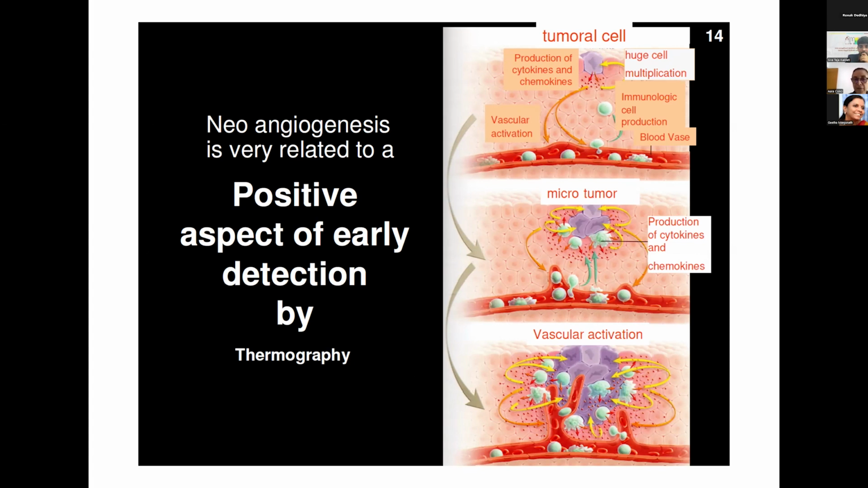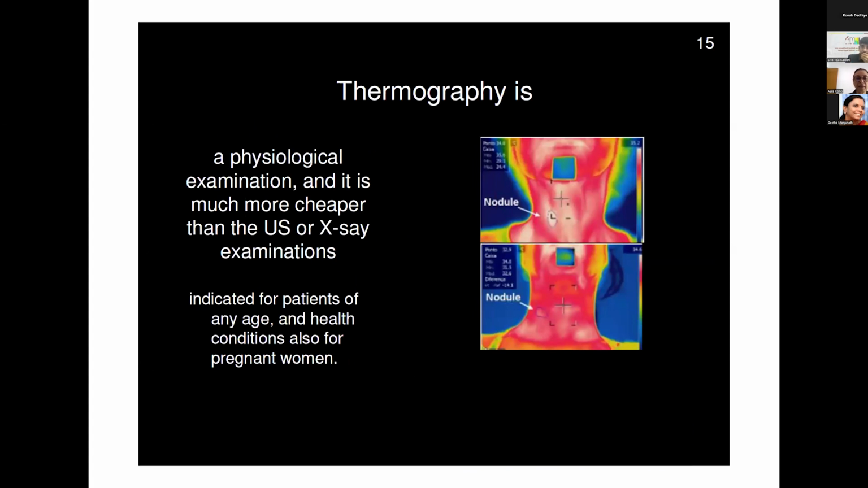And this is a positive aspect for thermography and detection, but it has to be taken into consideration when the database is produced. This is an example of this, when we are constructing the database for identification of malignancy of thyroid nodules. Because we want to see what happens inside by thermography, but we only have the outside.